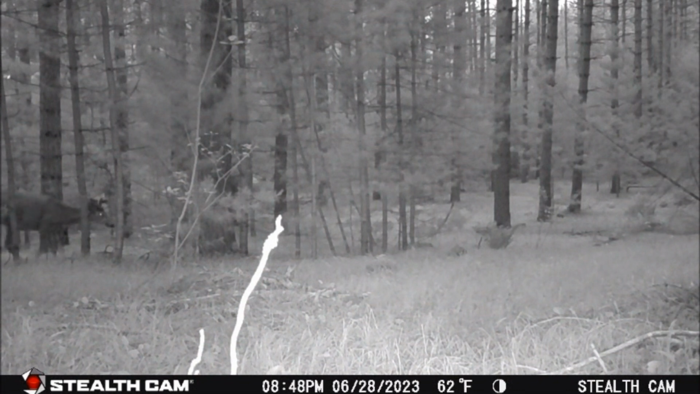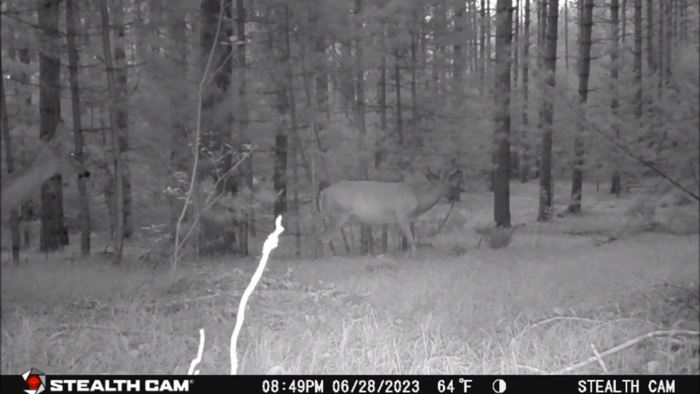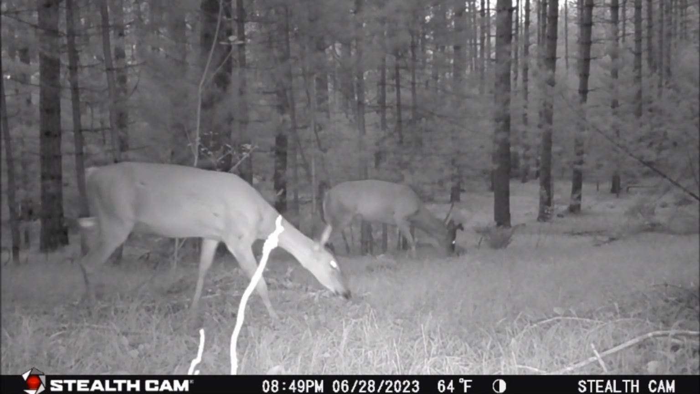Now the buck action continued with another 6-point buck cruising the ridgeline at 8:48 p.m. He was watching on alert to the south and southwest. When a doe appeared in frame coming from the west, the doe cautiously stayed in the six-pointer's orbit, but would not close in.